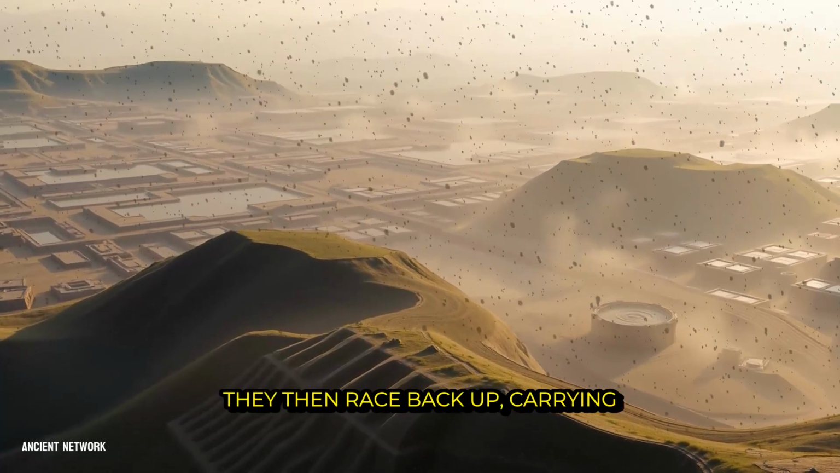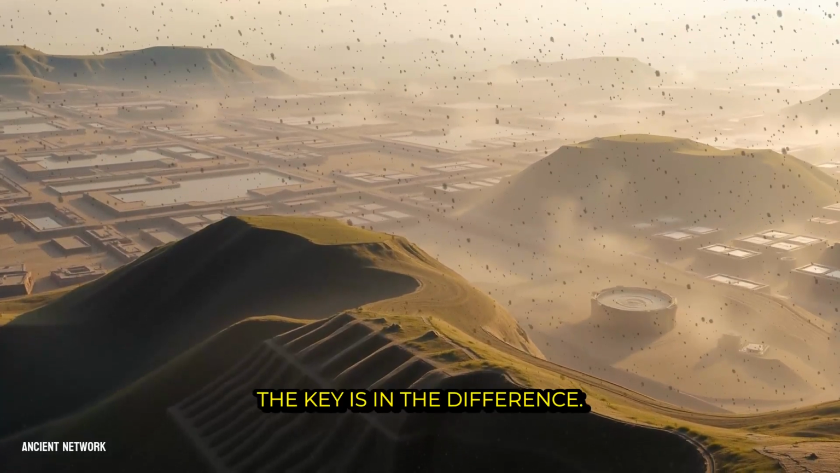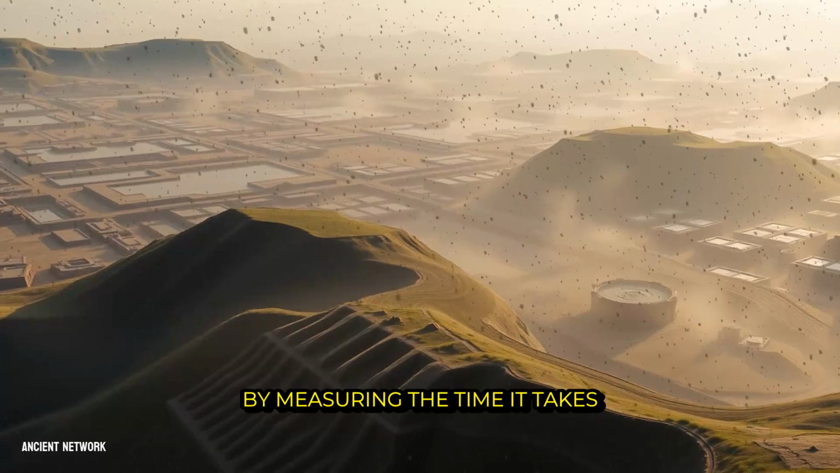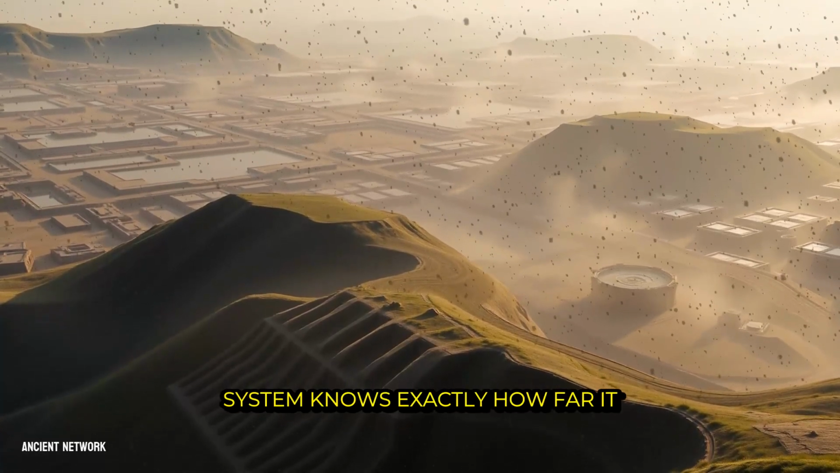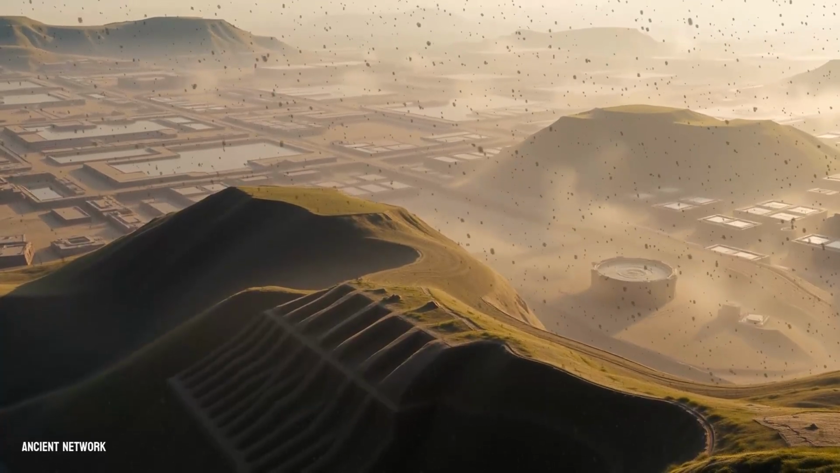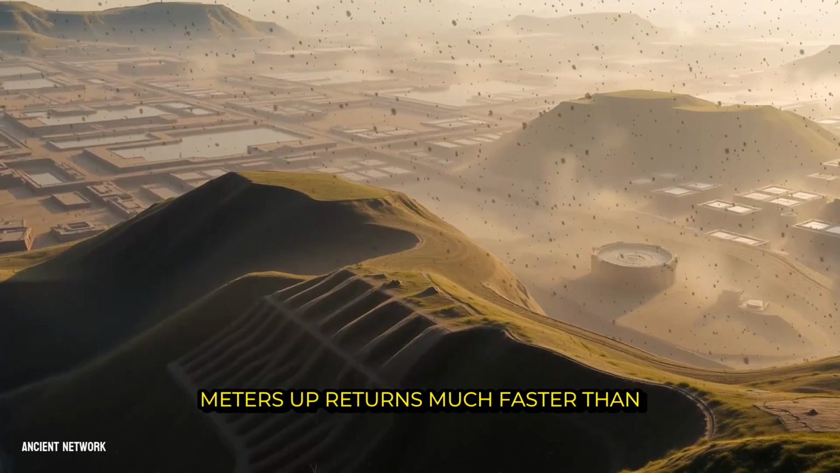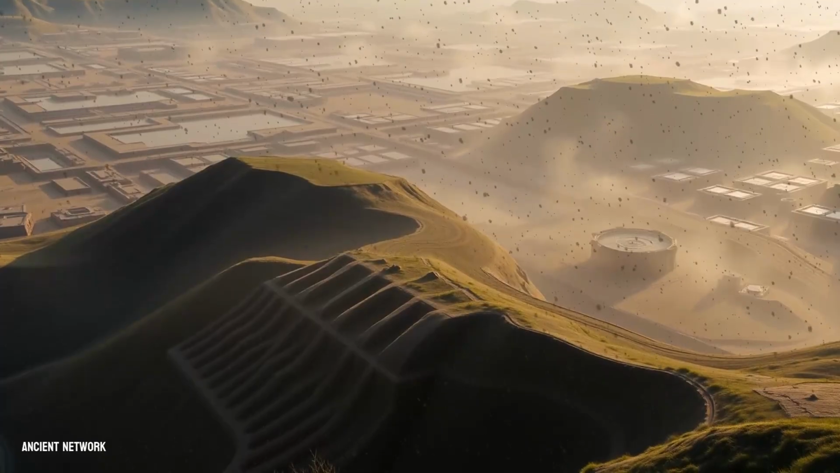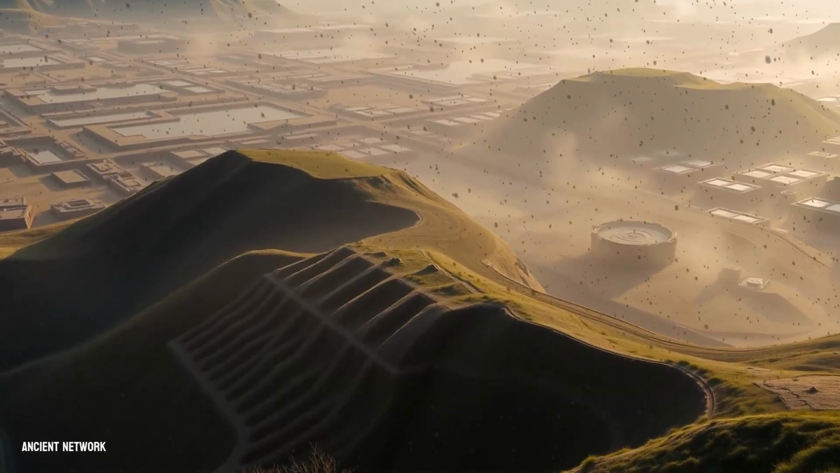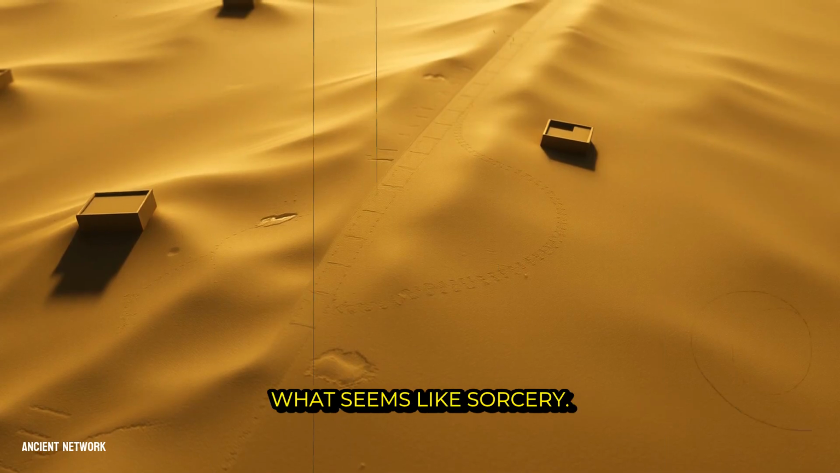They then race back up, carrying with them a precise timestamp of their journey. The key is in the difference. By measuring the time it takes for each pulse to return, the system knows exactly how far it traveled. The pulse that hit a leaf 50 meters up returns much faster than the one that traveled 200 meters down to a forgotten plaza. When you process billions of these individual measurements, a computer can perform what seems like sorcery.